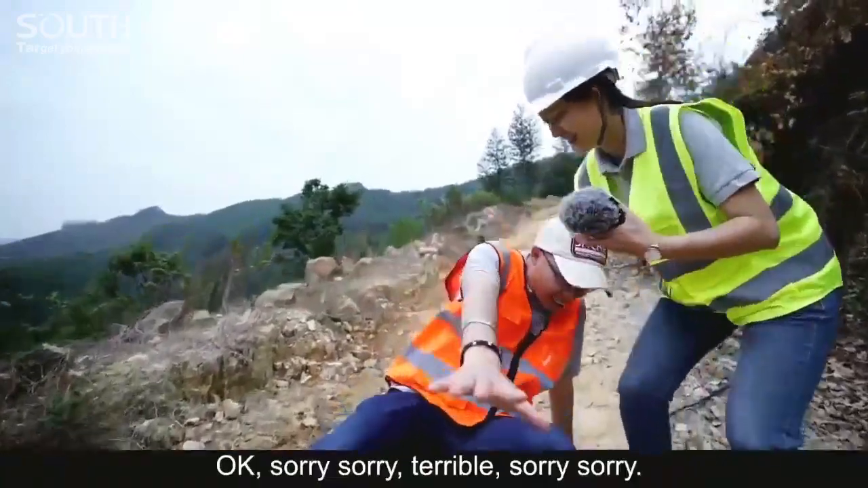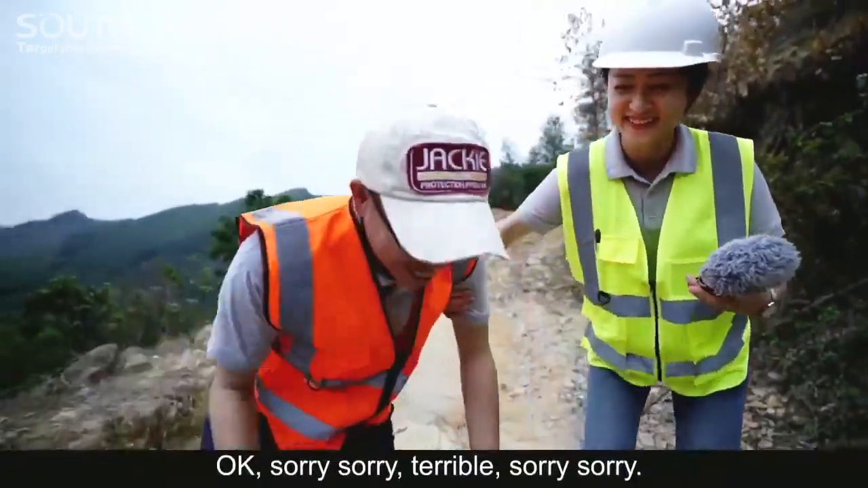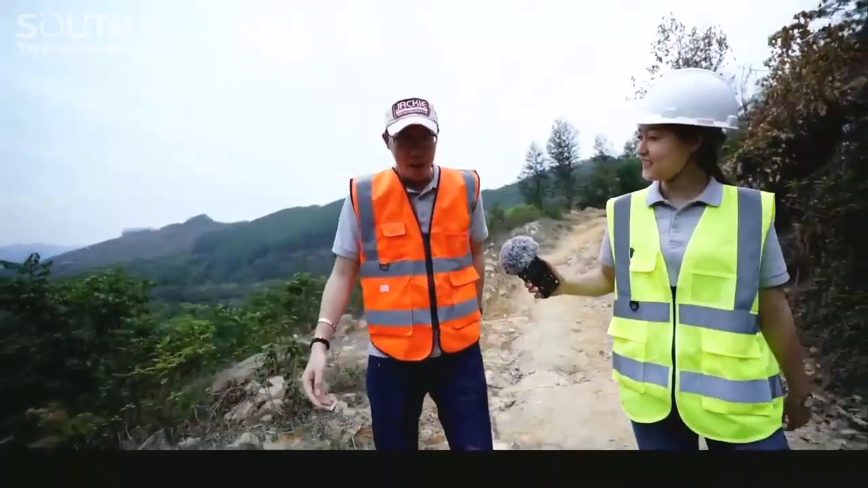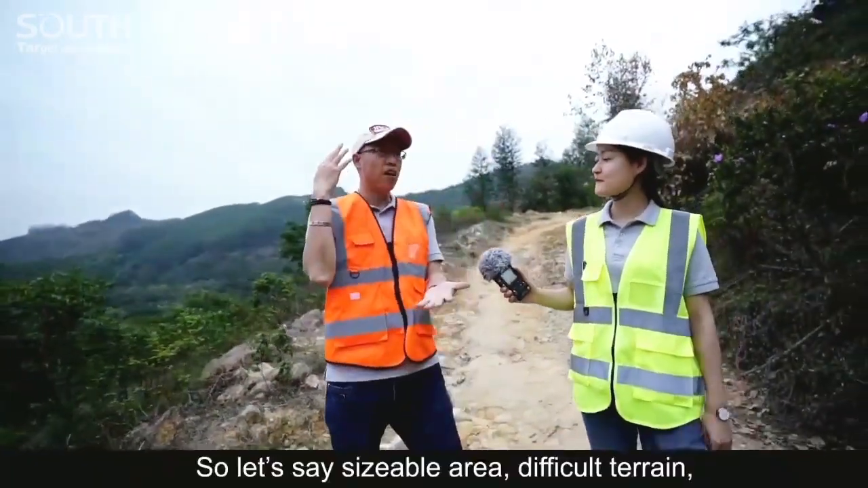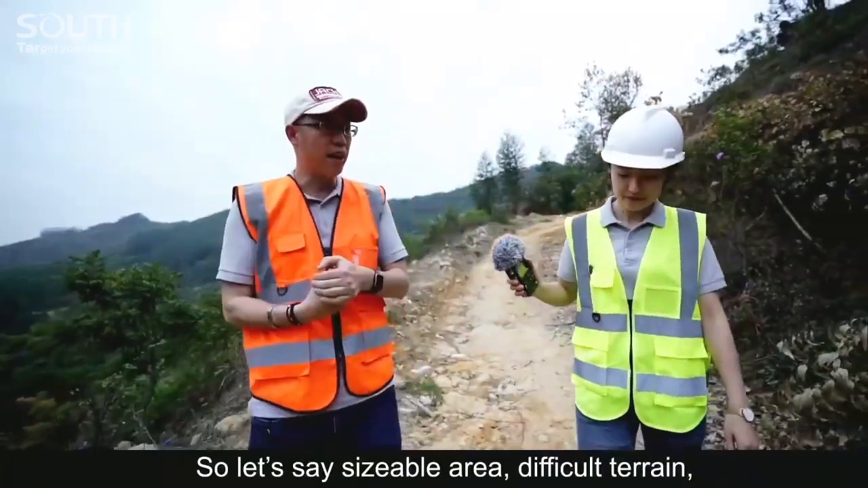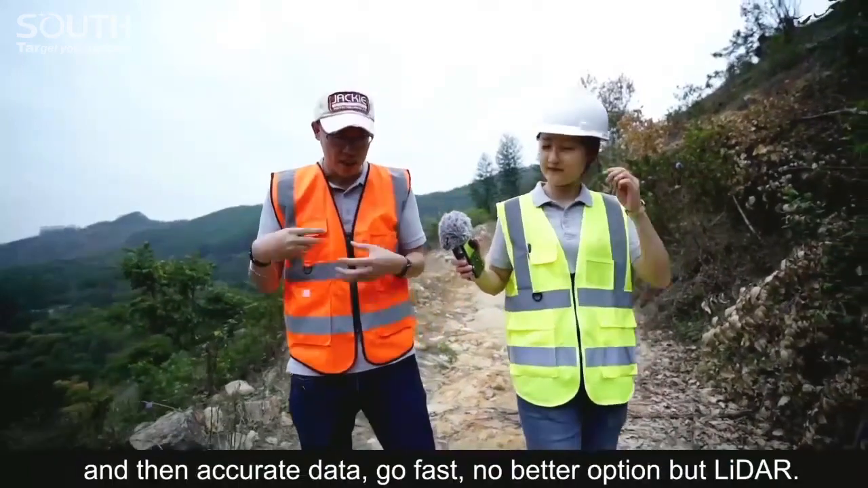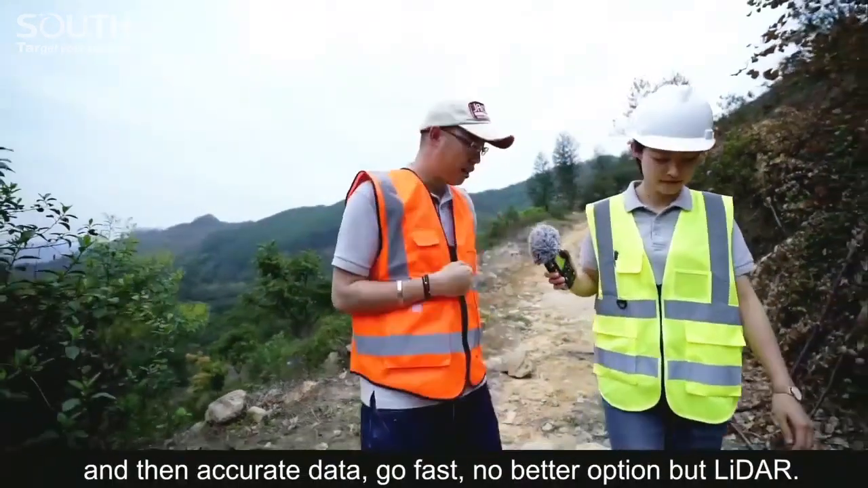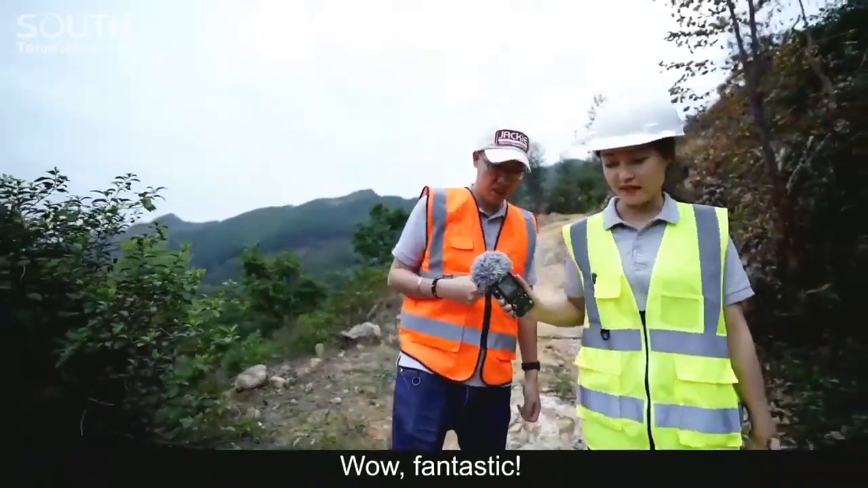So, let's say sizable area, difficult terrain, and then accurate data. Go fast. No better option but LiDAR. Oh, fantastic. Seems that LiDAR is very powerful in the survey work. So, do you think LiDAR is the best equipment in geospatial industry nowadays?